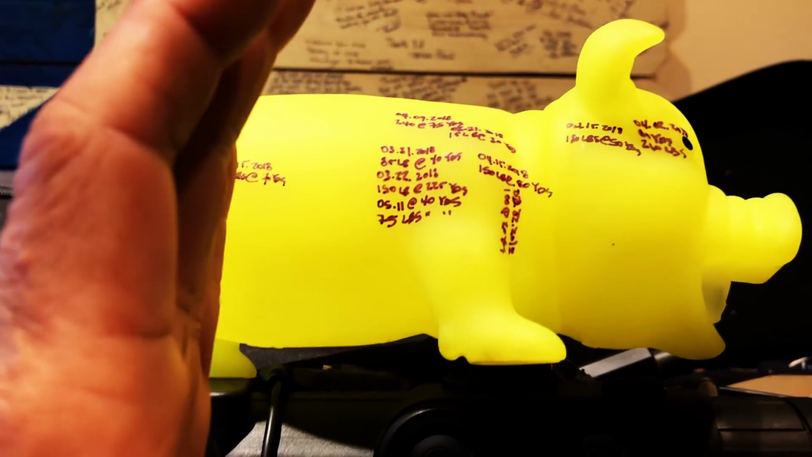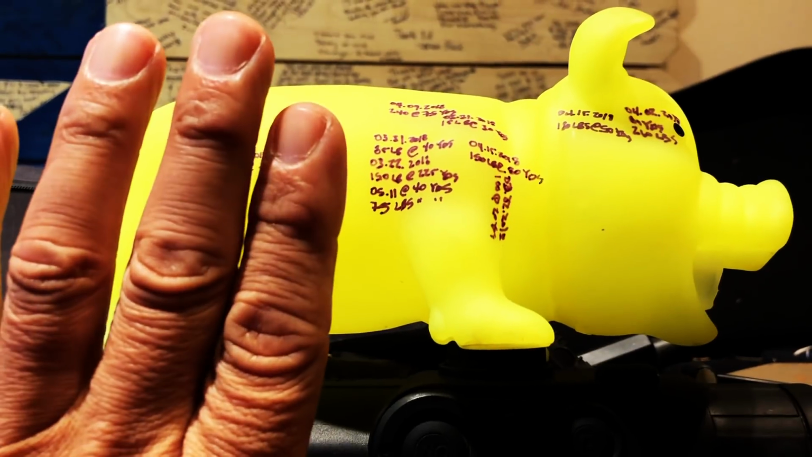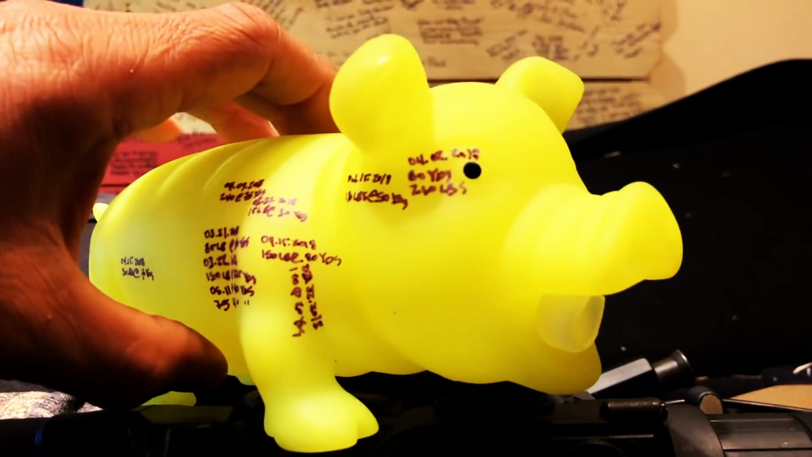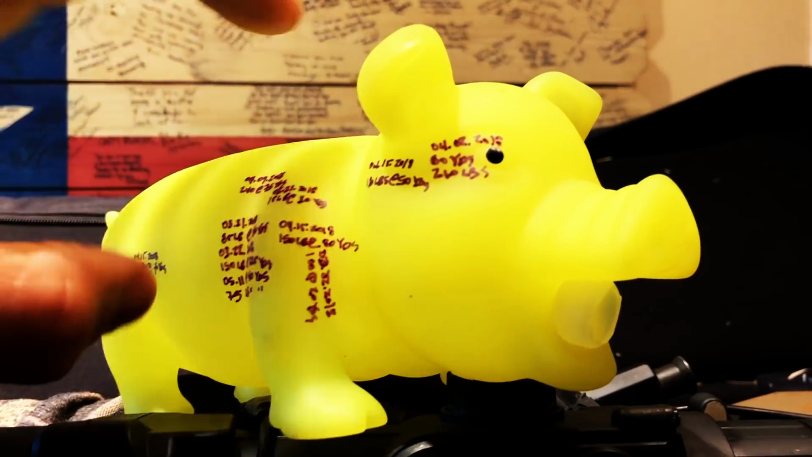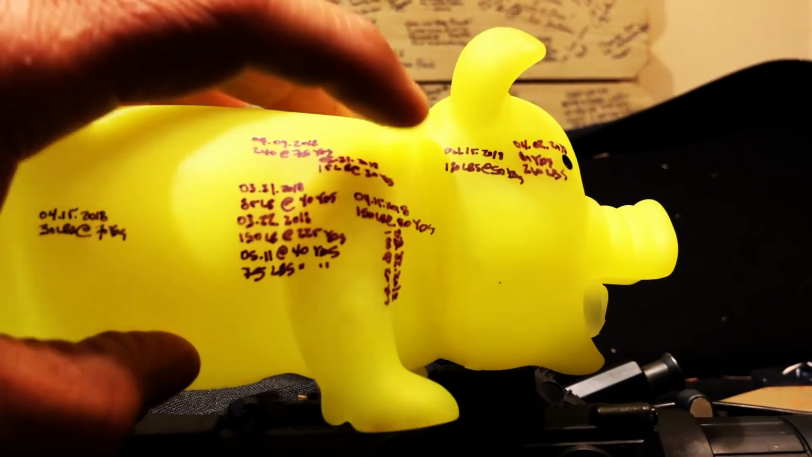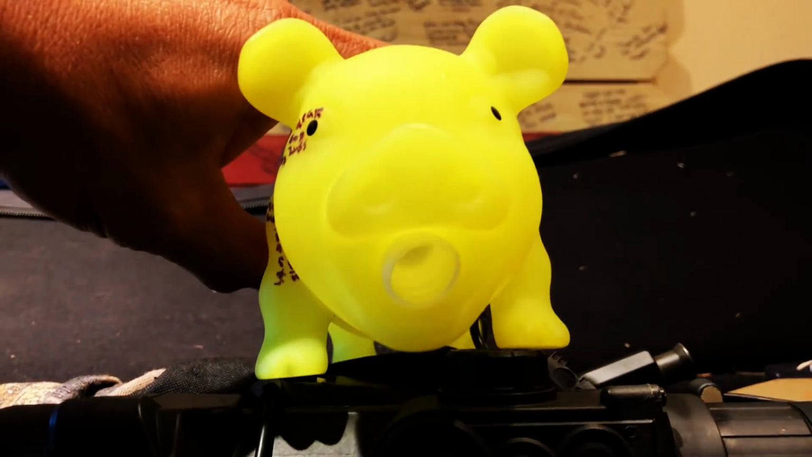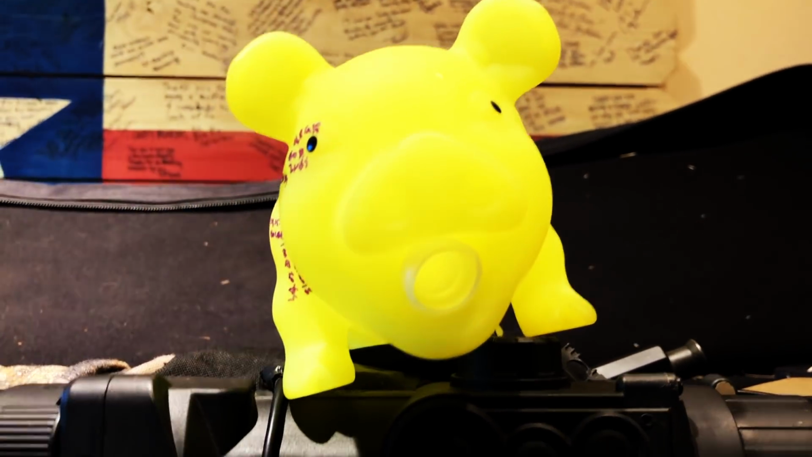The other problem with hogs is that their vitals are pushed a lot farther forward and a lot farther lower than you suspect. It's probably in the bottom third. So my favorite two places to hit a hog is number one, in the head if I am up close and personal. My second favorite place to get a hog is right here in the neck, and they will be done, and you will get you some bacon. Let's go kill us a pig.